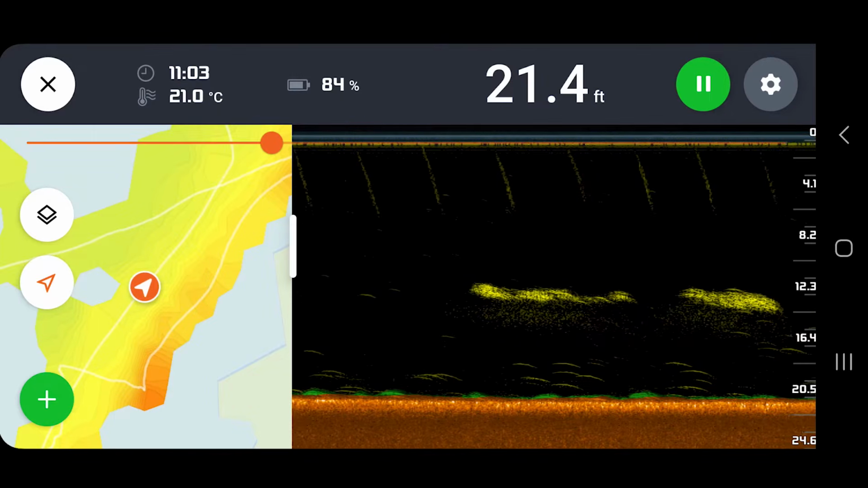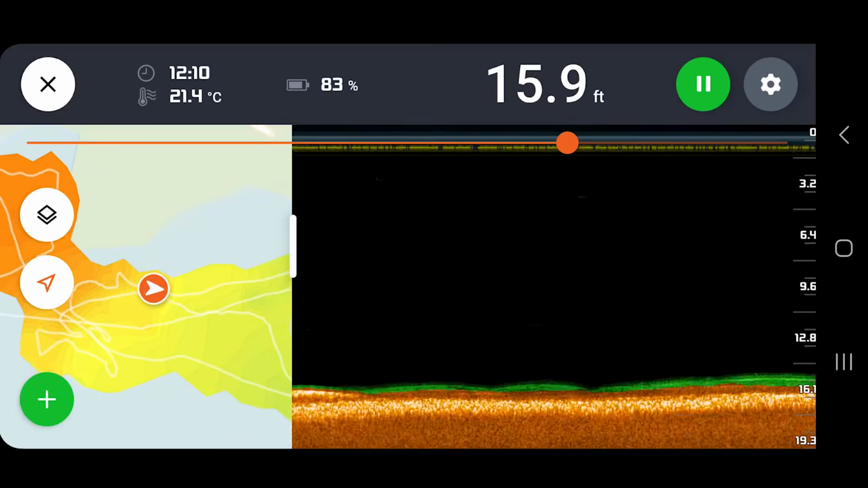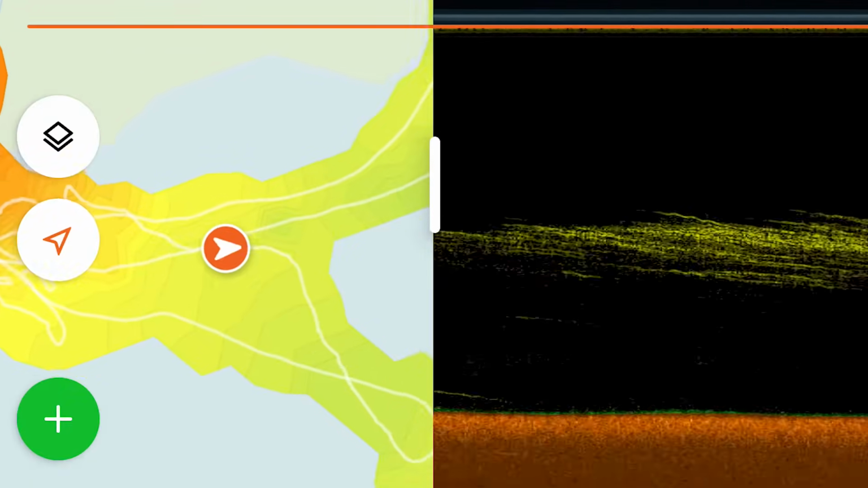You'll also see the lake contours begin to appear as you're moving, and the different depths show up as different colors to easily differentiate them at a glance. You can mark places or log a catch on the map, and then you get your sonar reading.